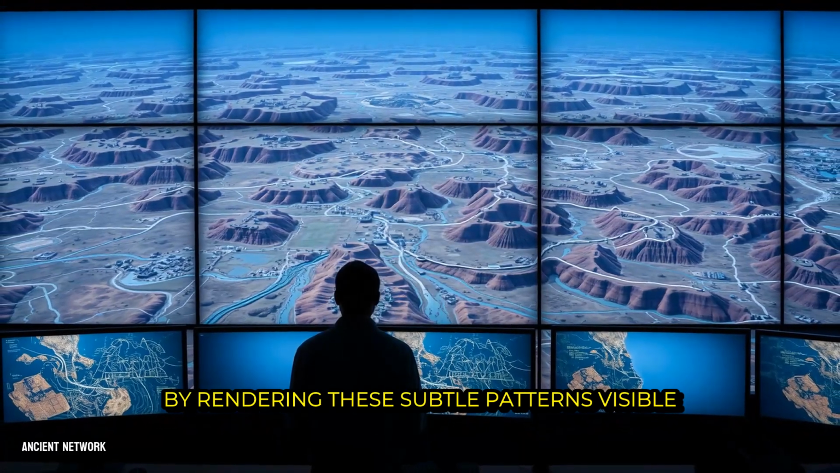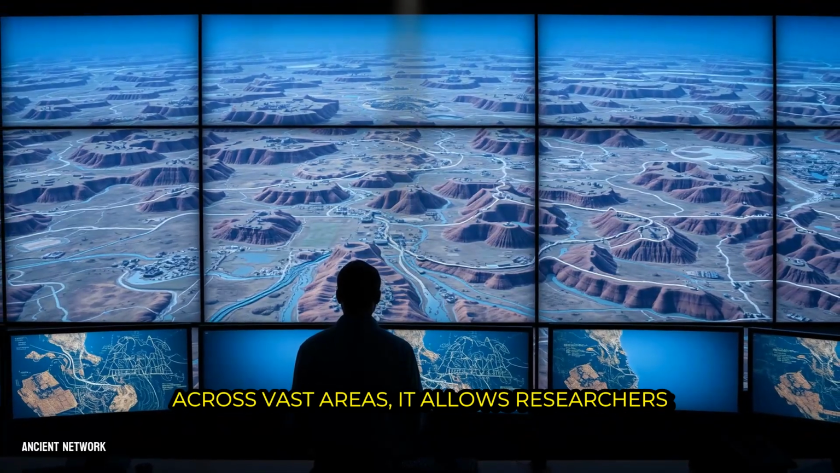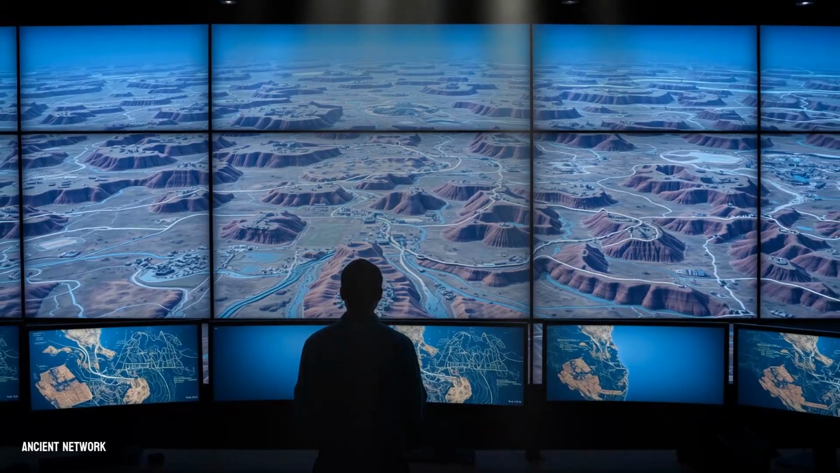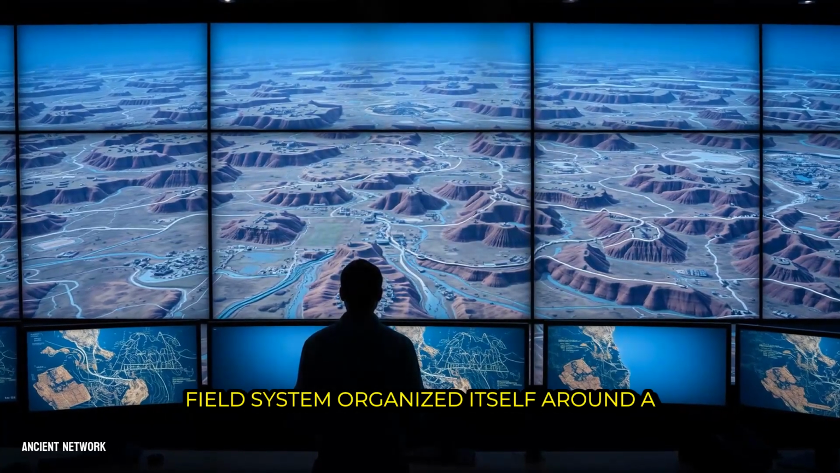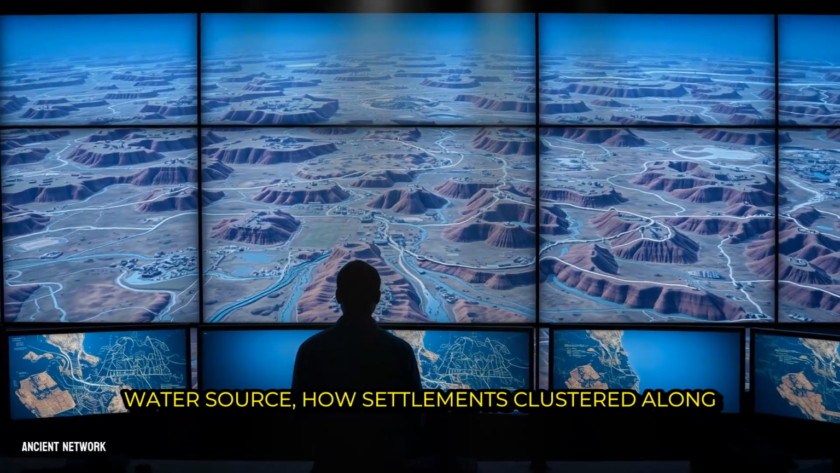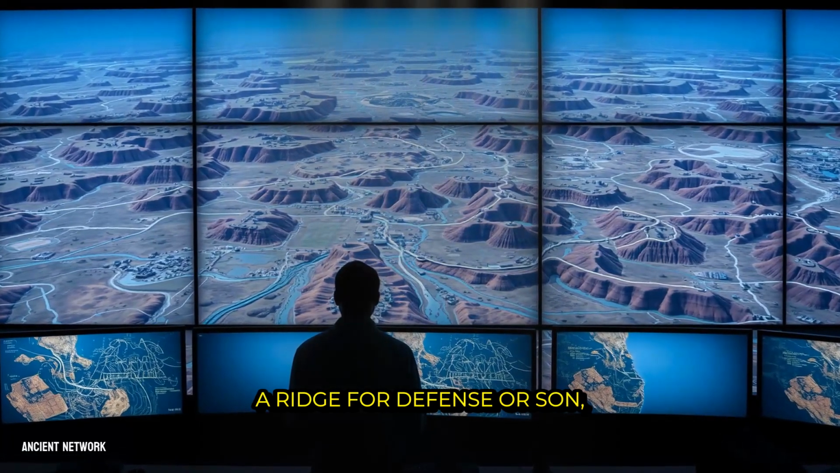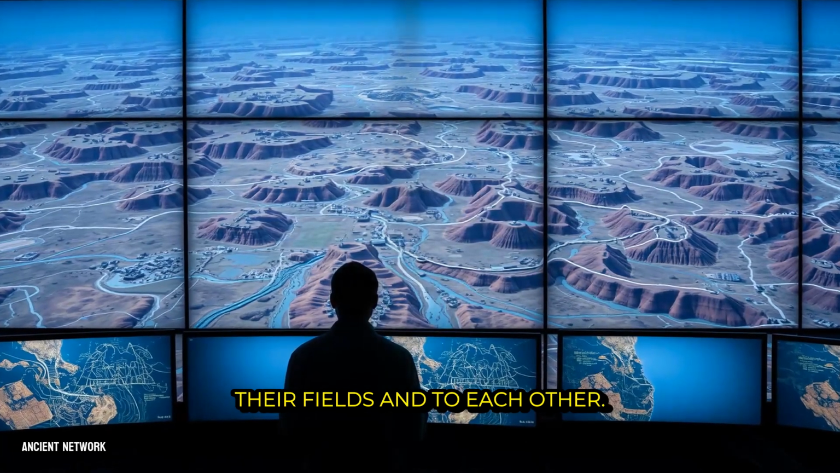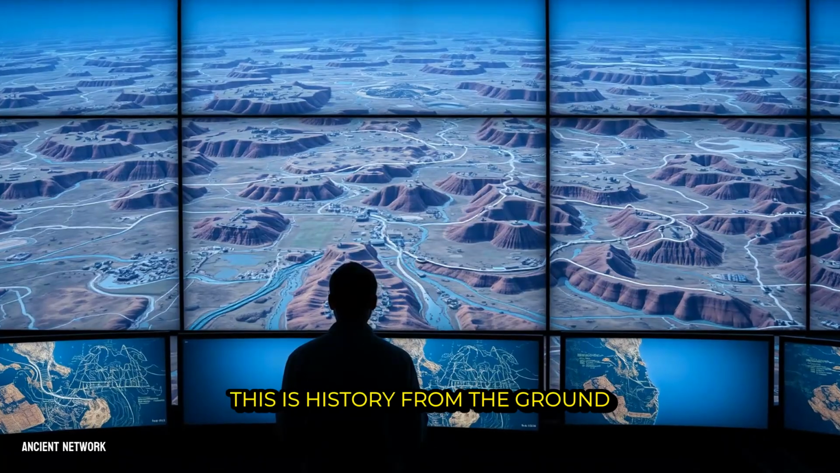By rendering these subtle patterns visible across vast areas, it allows researchers to see the full tapestry. They can now observe how a field system organized itself around a water source, how settlements clustered along a ridge for defense or sun, and how trackways connected communities to their fields and to each other. This is history from the ground up.